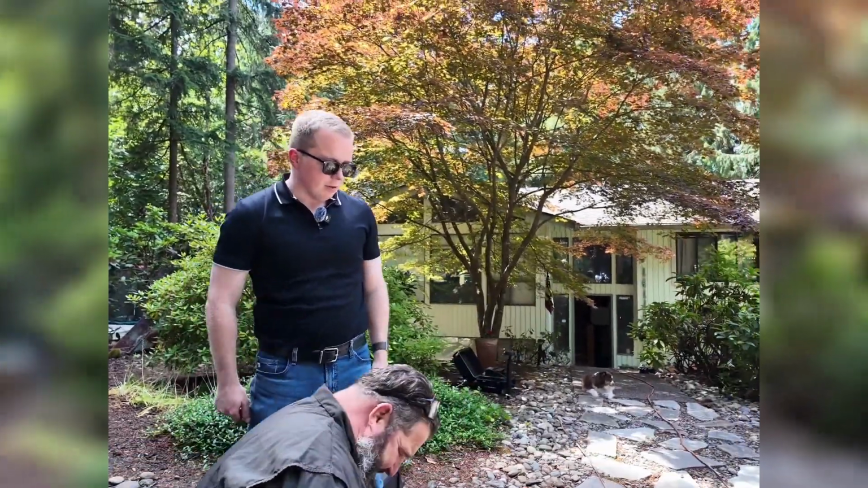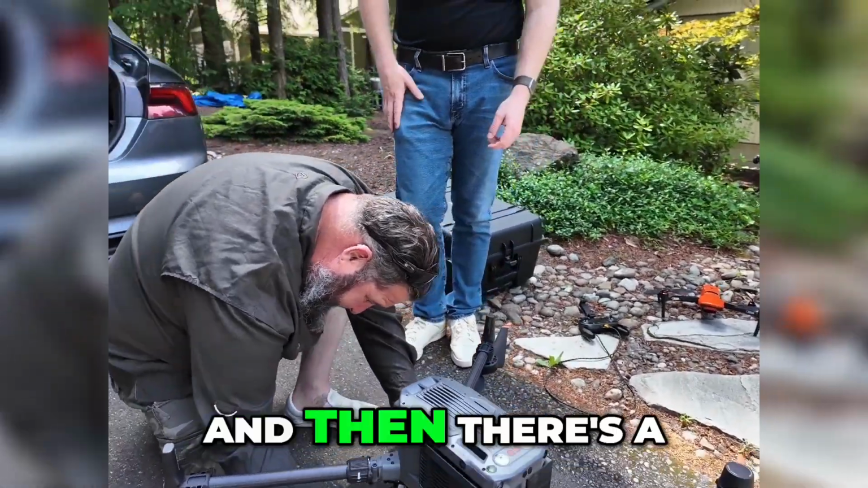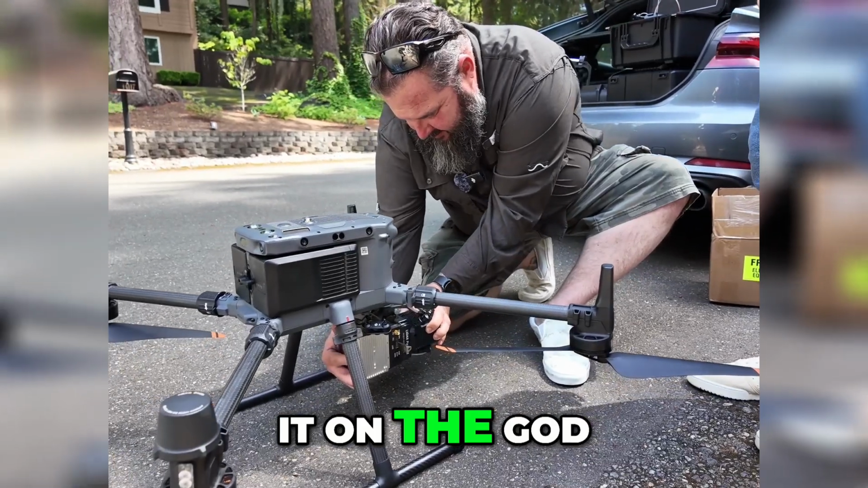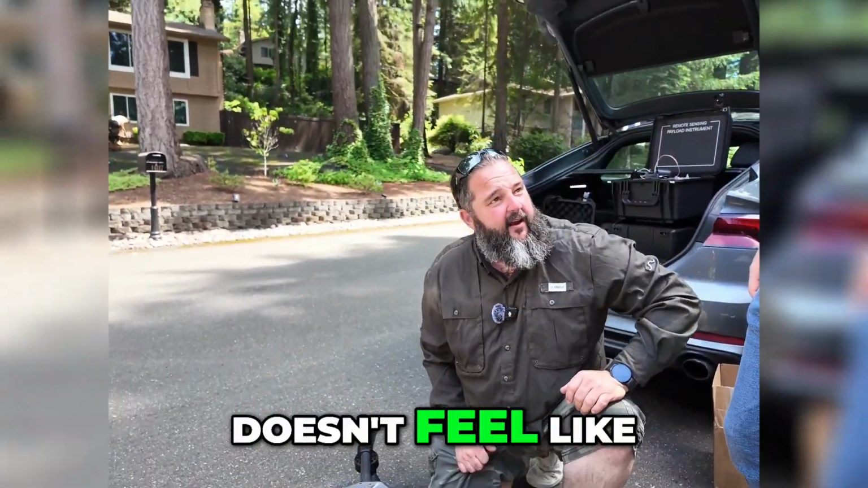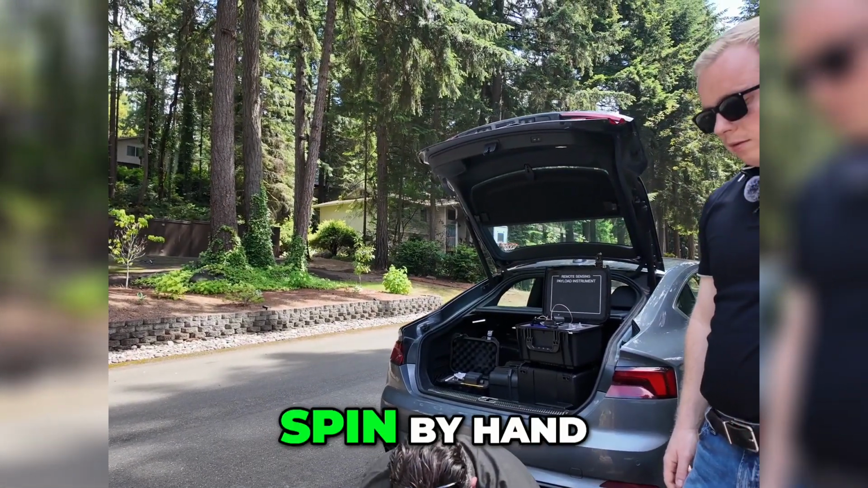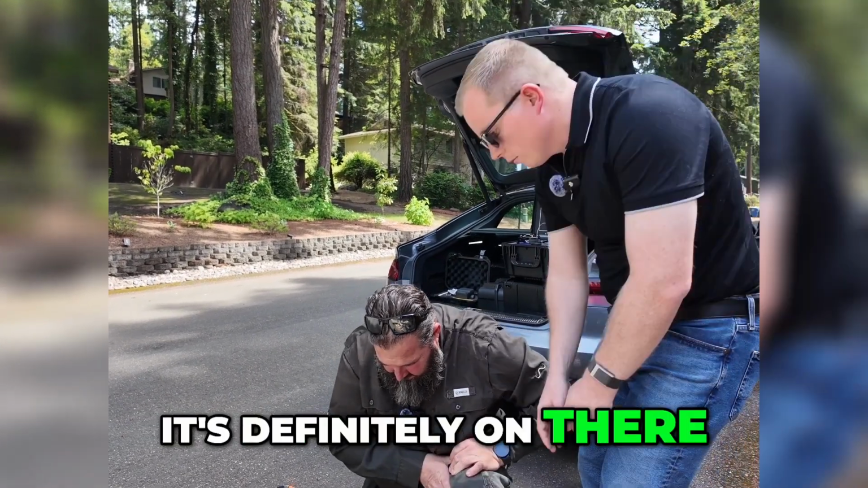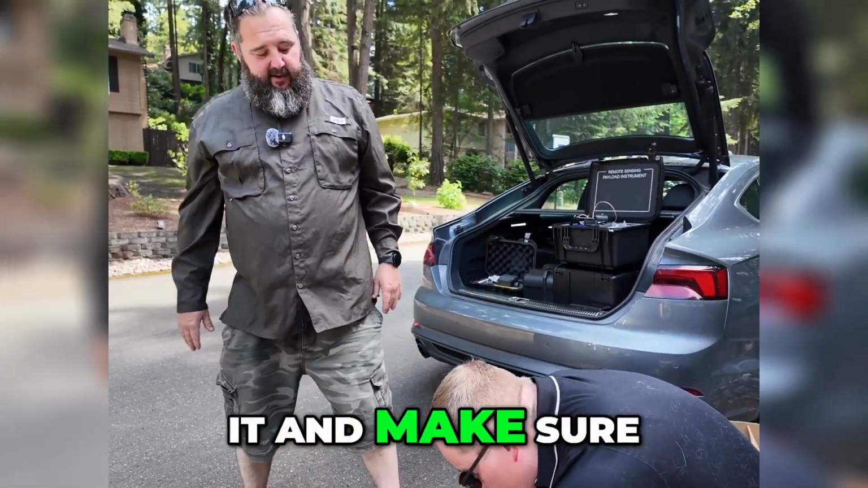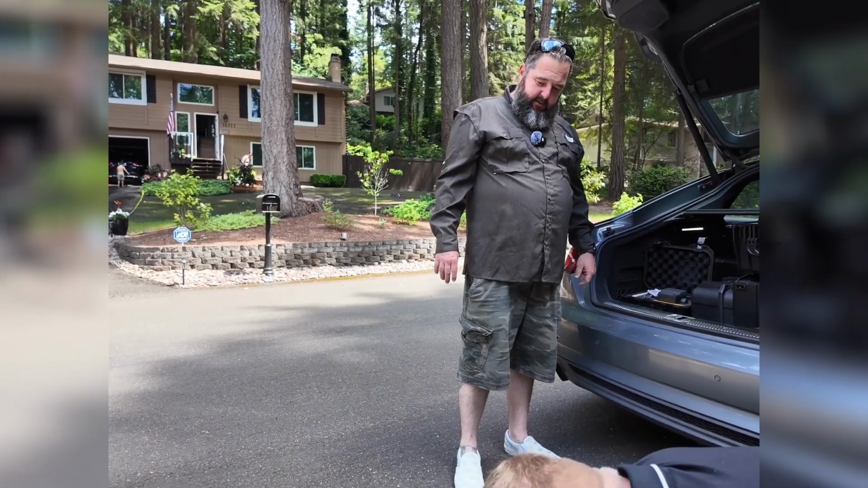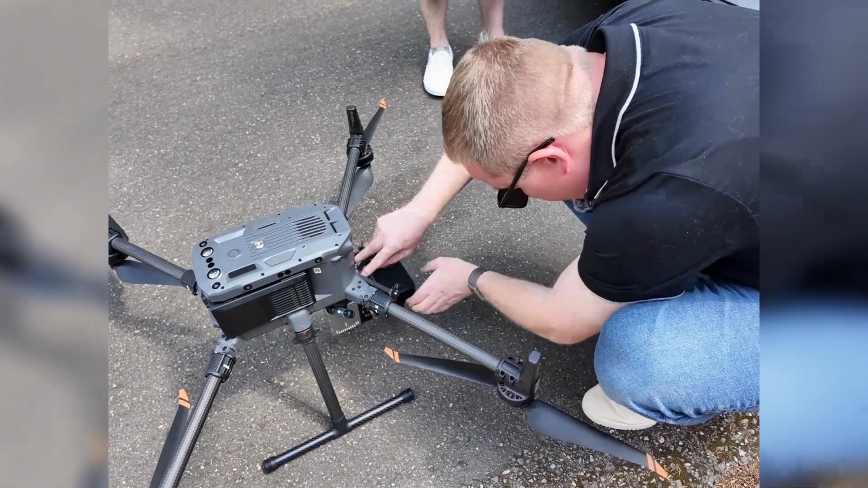What's the name of there? Going white. Yep. Oops. Okay. And then there's a little button on the side here. You might not have to do it on the... God, I hate that. Doesn't feel like there's a click. The L1 and L2, it's like a little thing you got to spin by hand. Okay, it's definitely on there. Yeah, I'm tempted to have you check it and make sure I didn't put fingerprints on it again. Yeah, you had it good. Great.